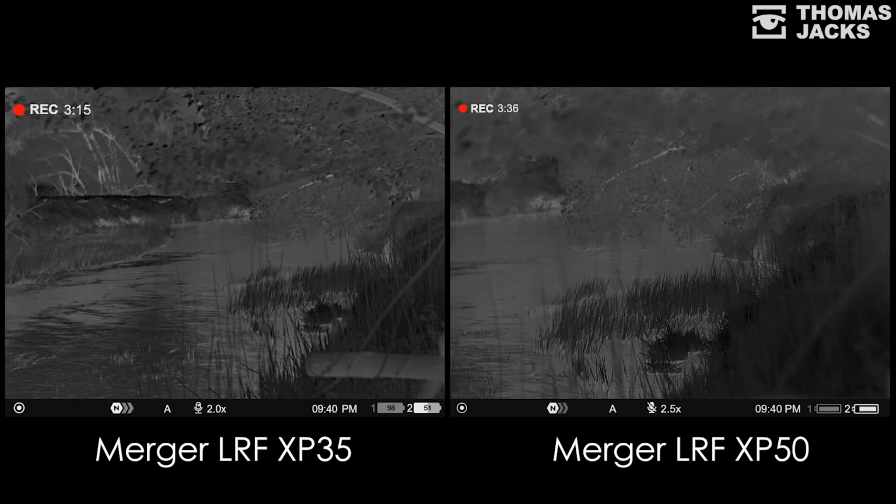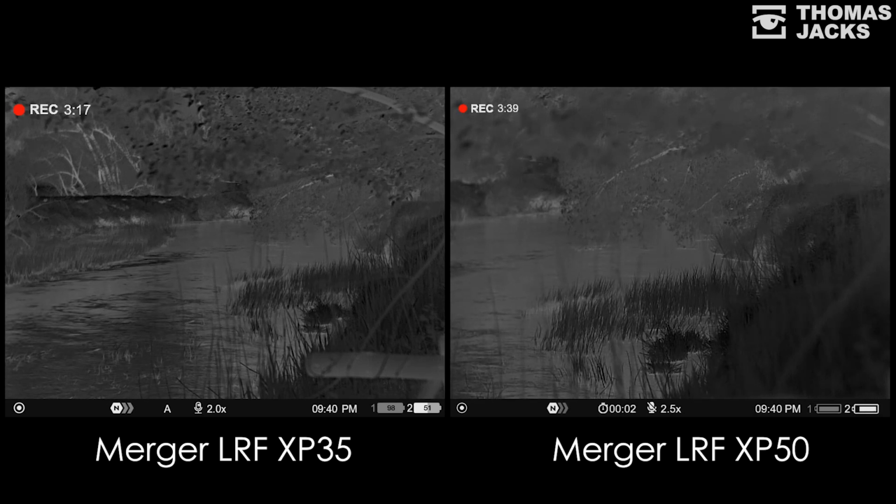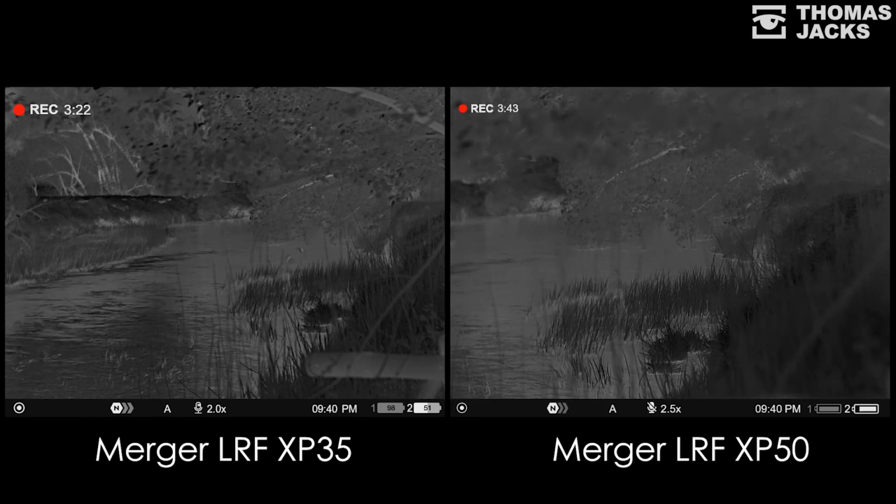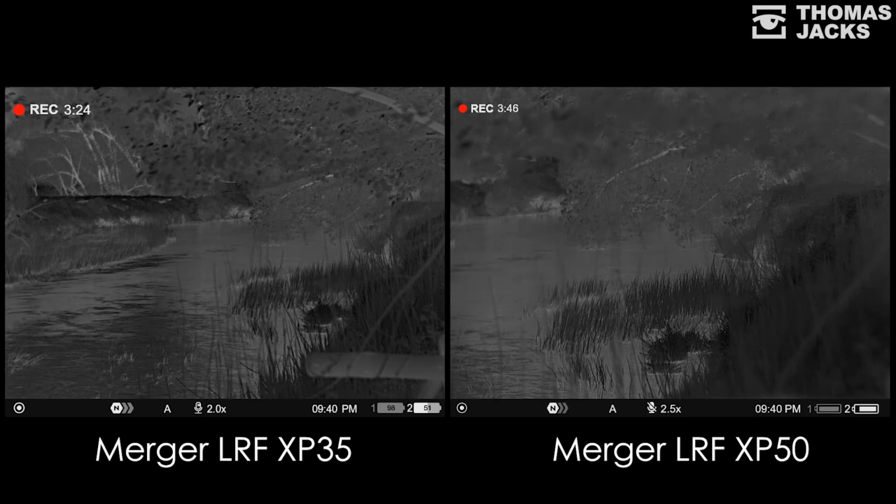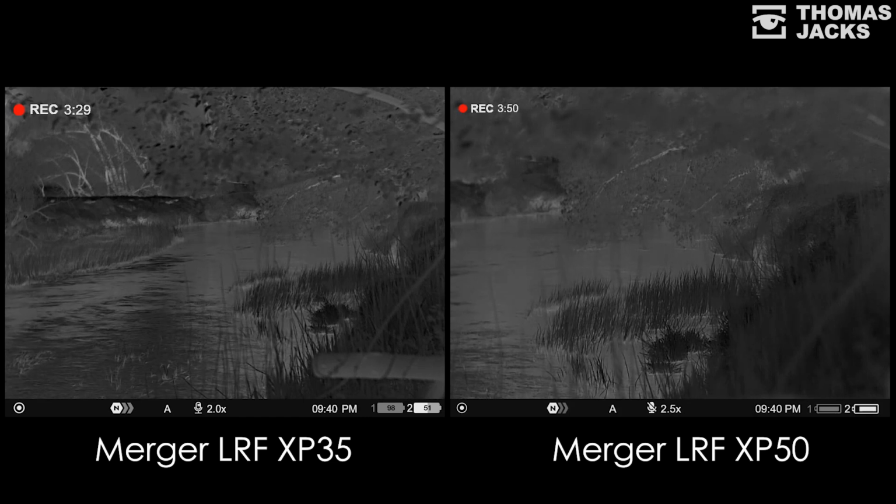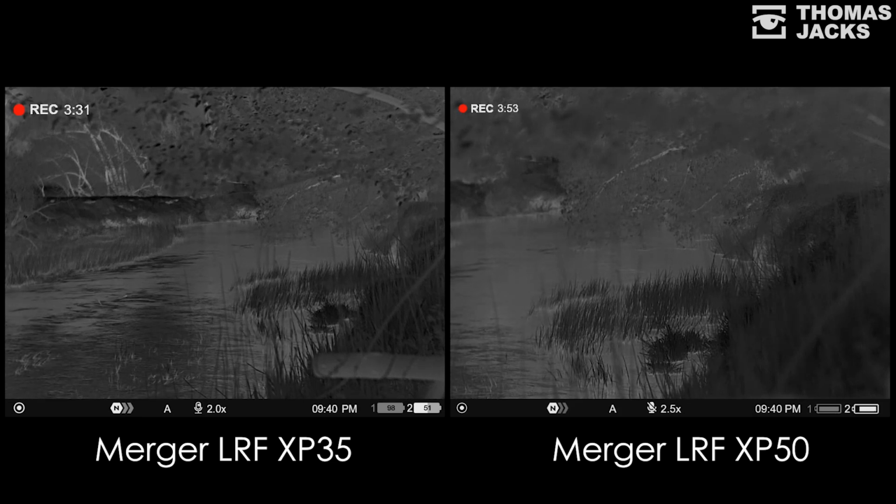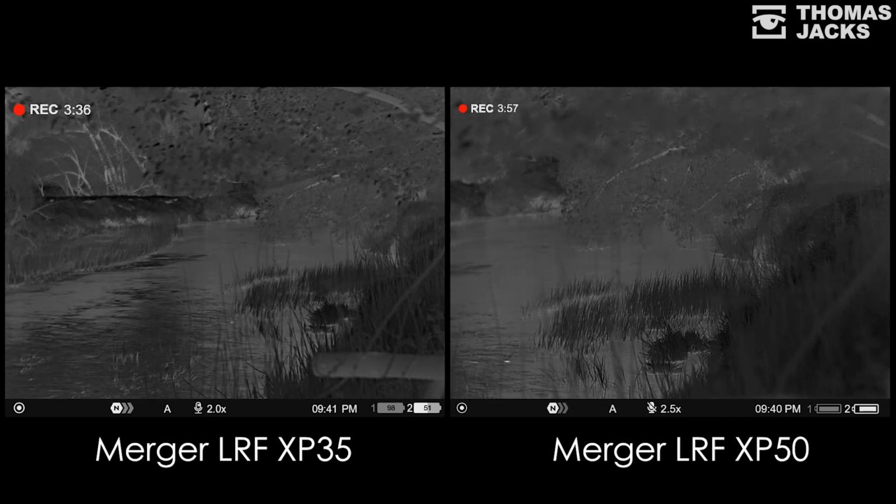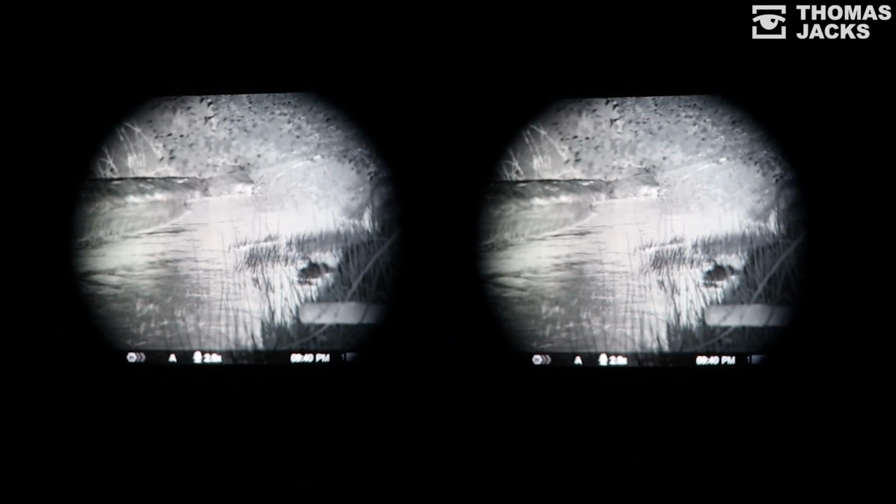I like the punchiness you get with the extra magnification on the XP50, but I'm starting to think the XP35 might have a bigger depth of field in focus, which some may find helpful, it being less focus fussy, and if anything were to emerge on that far bank, it would be clearer. Although it can flatten the XP35's picture, making it trickier to interpret distance. One clever thing these Mergers can do to save battery power is turn on when you're looking through the eyepieces and go into standby mode when you're not. You don't need to press any buttons or do anything.